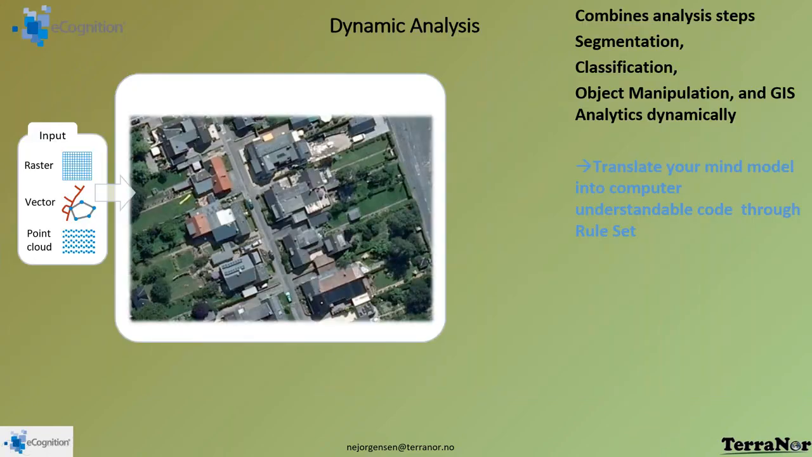Very short, briefly about what it does, so you can have an overview before we go into details. The input is raster, vector, and point clouds. The raster will be sonar data as raster, could be satellite images, could be drone data, could be AUV data from the seabed or ROV data. Any image data in raster format can go in here.